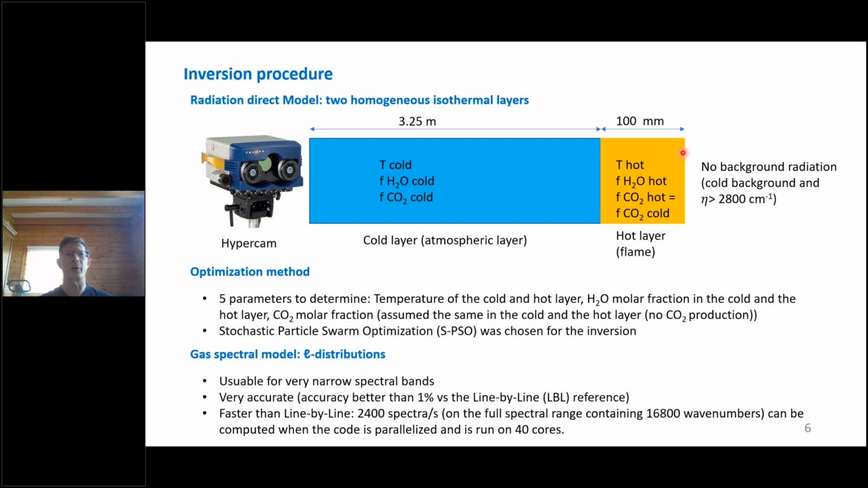We suppose that its thickness is 100 millimeters, and it is characterized by its temperature T hot, the molar fraction of H2O, H2O hot, and the molar fraction of CO2, CO2 hot, which corresponds to the CO2 which is naturally present in the atmosphere.